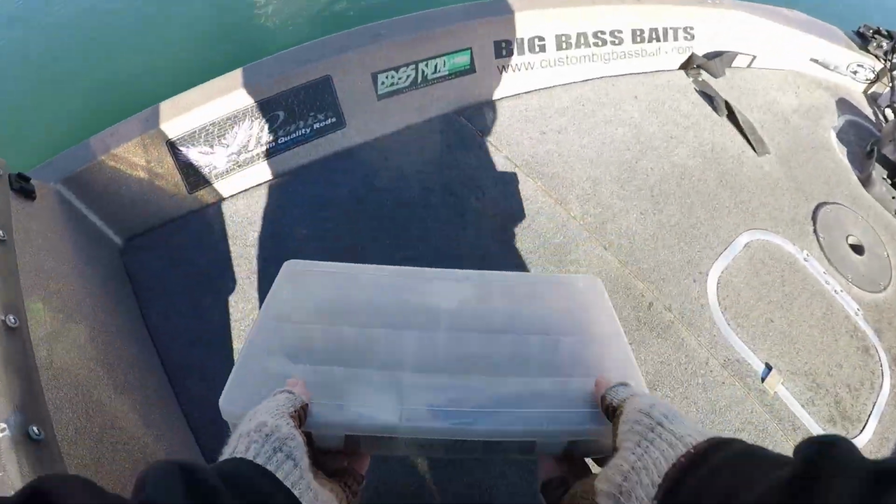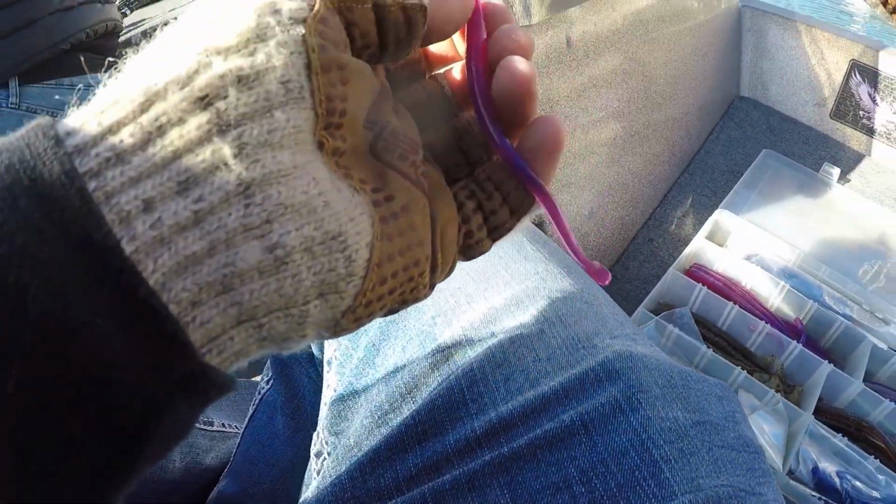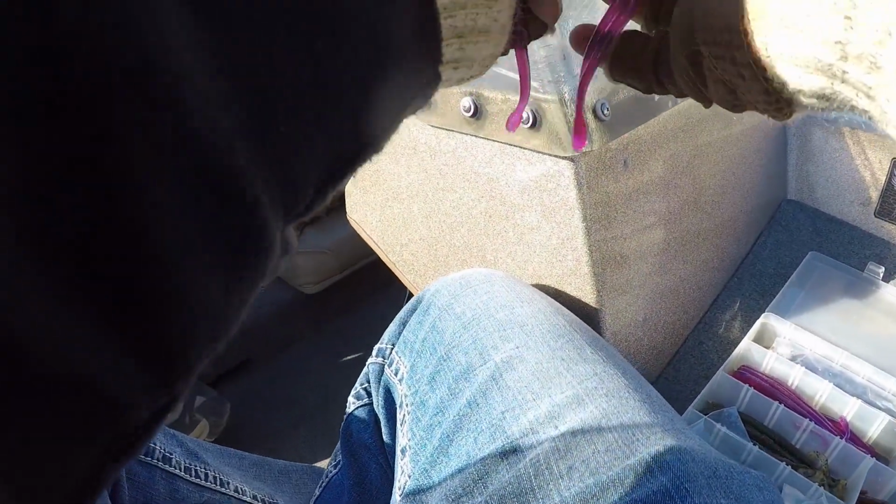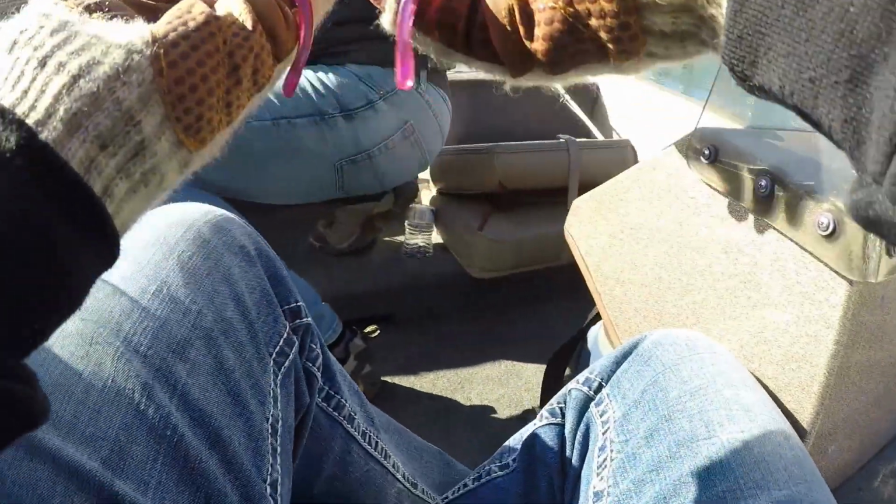What worm would you like? You want the 6-inch again? Okay. This one has red flake. The one we've been using doesn't have red flake. I bought the ones at the store that had red flake. I like the ones with red flake. Sure, just hand me either one. That's the one with red flake. That's the one without.